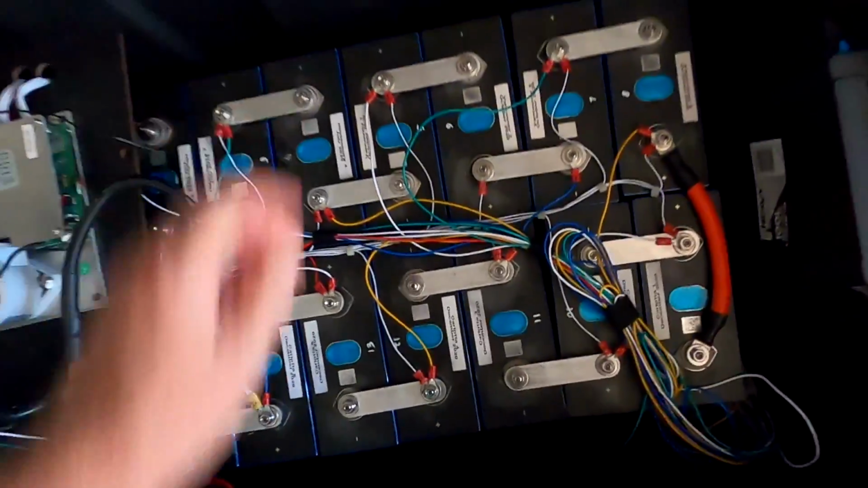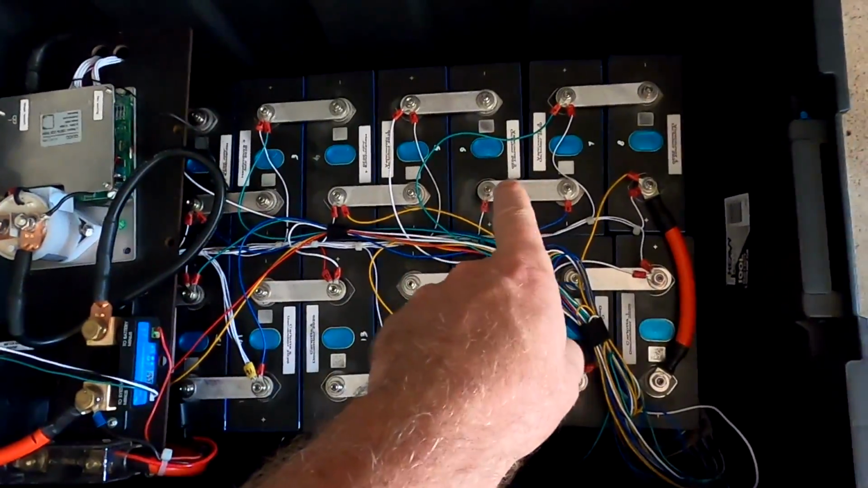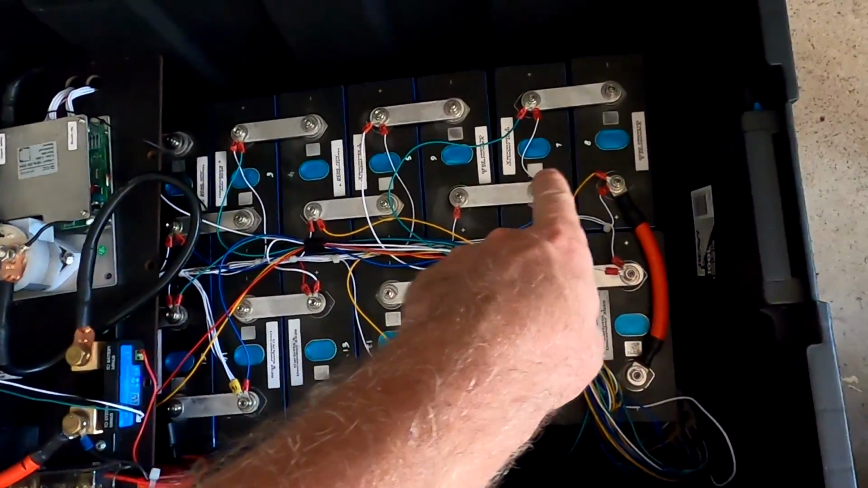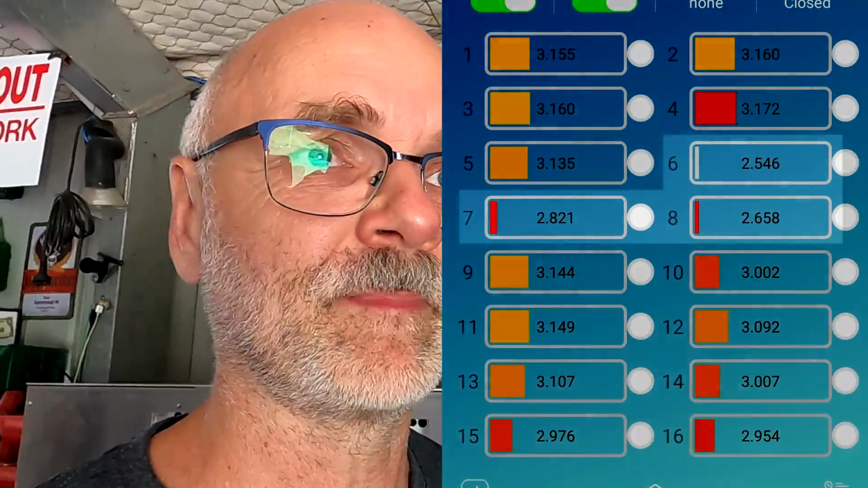Today with a very serious and sad topic. It is about our existing battery here, which we are still using. I've got serious concerns about battery number 6, 7 and 8. You know from my previous videos that these three cells were always like the weakest ones. They always peaked with high voltage when charging and always were low voltage when discharging.